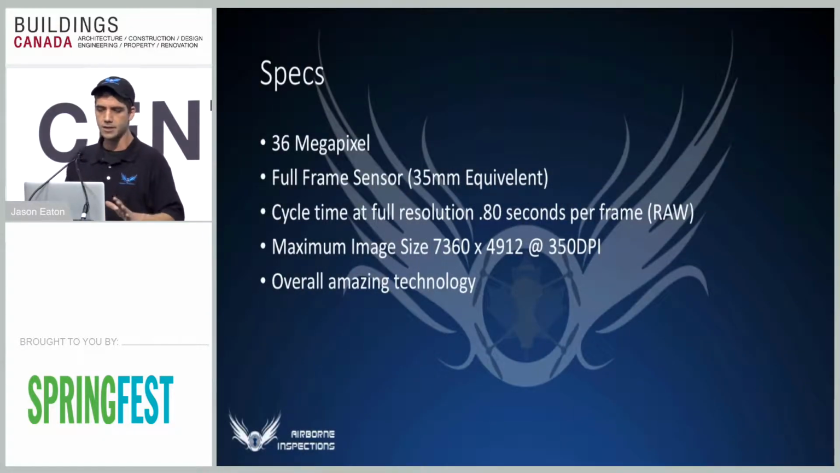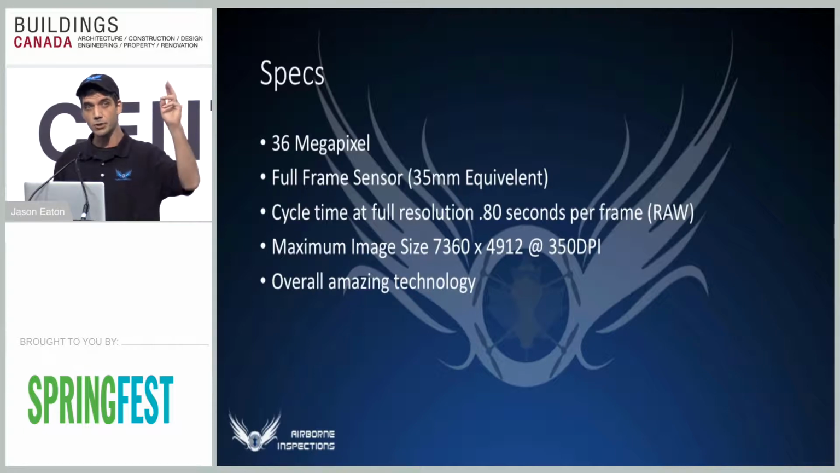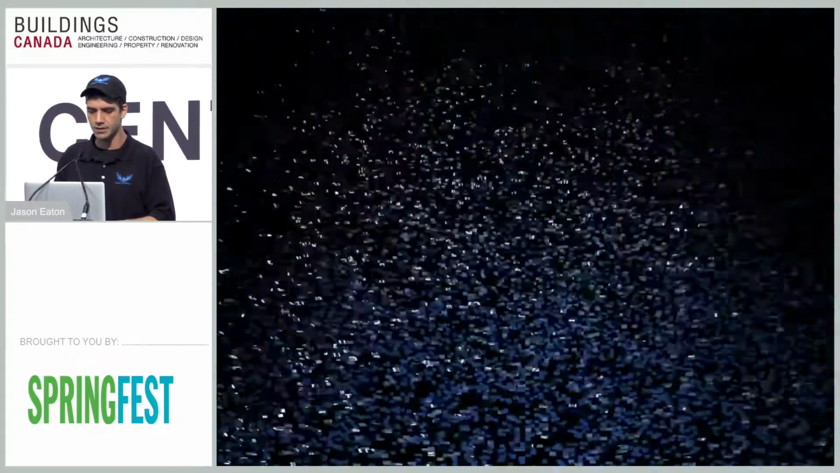So like I said, it's 36 megapixels. The cycle time is about 0.8 seconds per full resolution photo that I can take, which means I can fly really fast and take a lot of photos. I don't have to stay in the air for half an hour or 45 minutes. I can capture the data in 5 to 10 minutes and take 200 or 300 photos. It's just amazing overall. It's great technology.